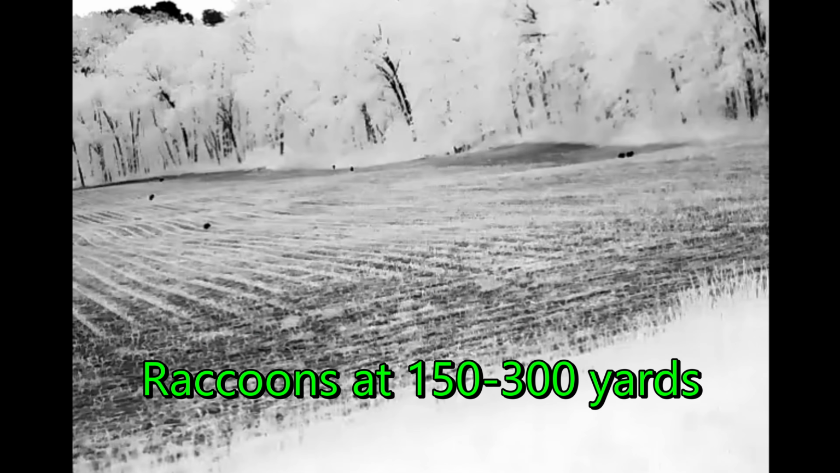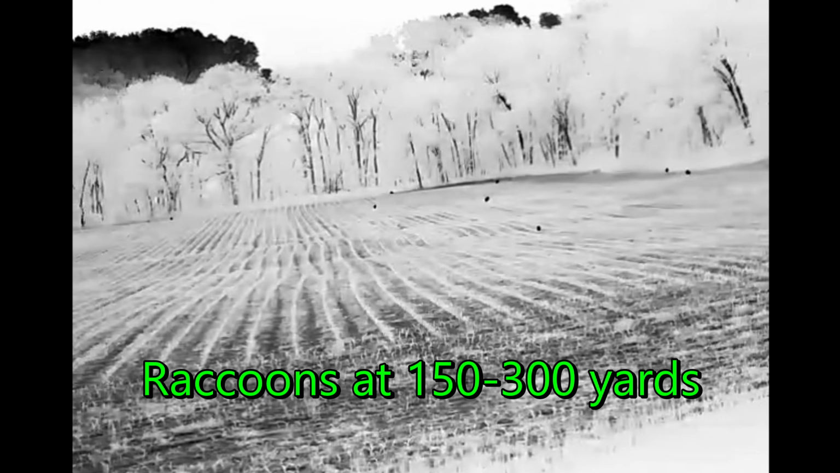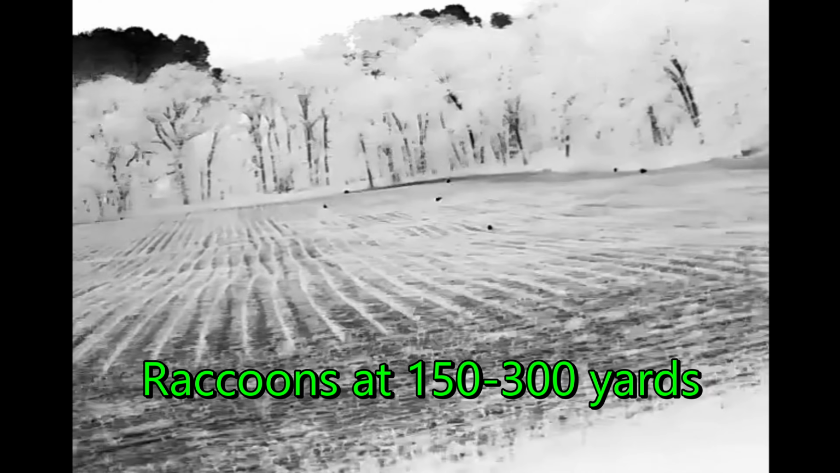Keep in mind the intent of this unit. It's designed to be up on top of a vehicle, giving you a really wide field of view. So it's going to be a little different than what you would look for in a thermal scope. So think of this more so as a thermal hand scanner, something that's going to give you a really big picture, and it's going to show you everything going on out in the field.